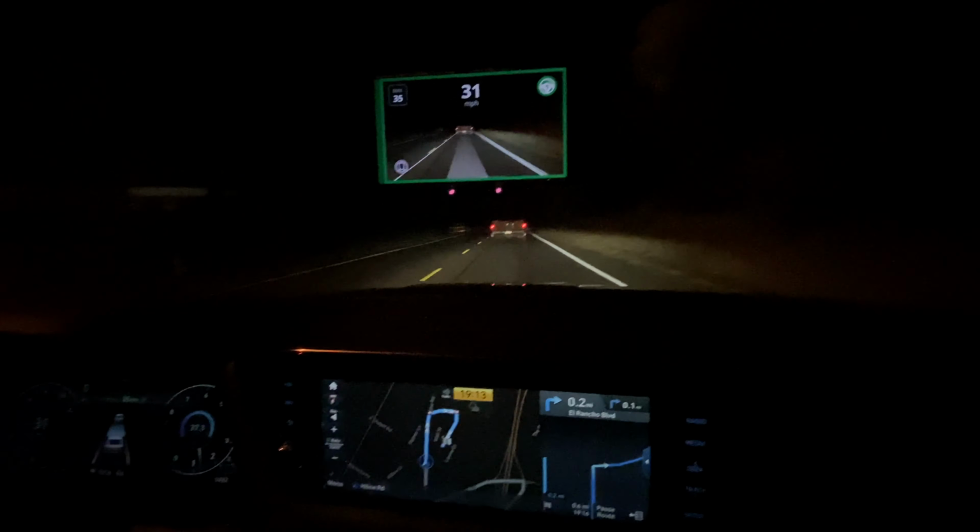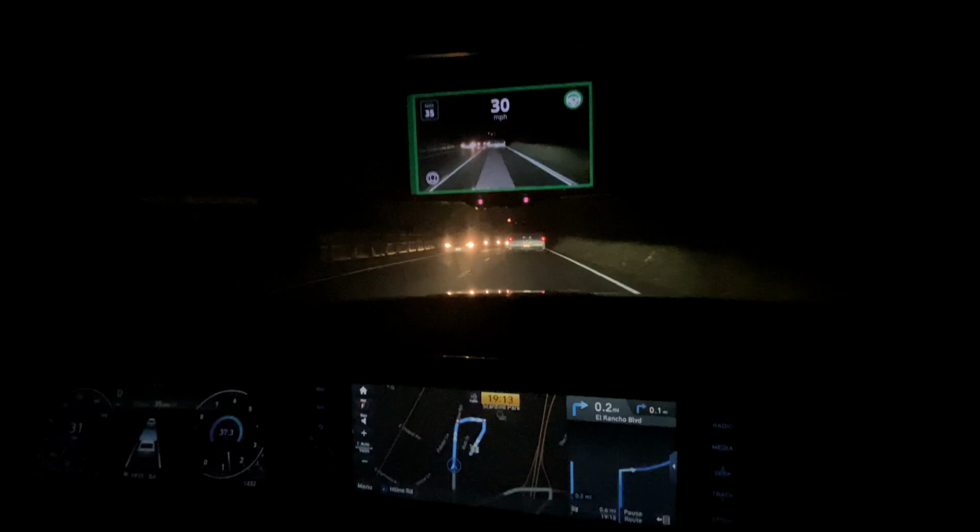Hopefully the In a quarter stabilization mile, is. turn right onto El Rancho Boulevard and then turn right.